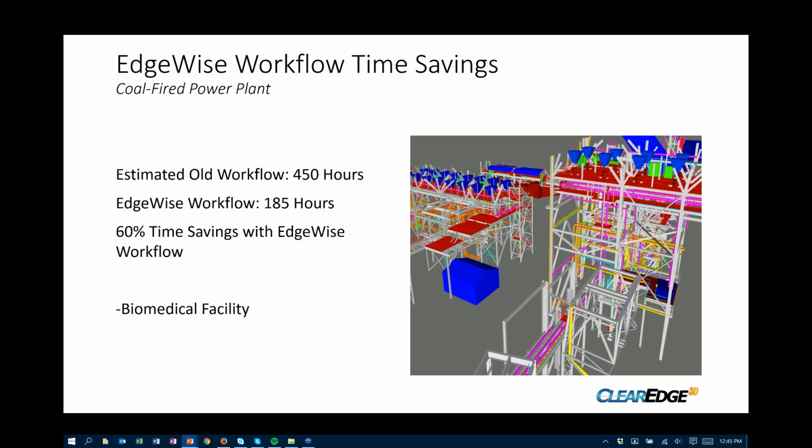This biomedical facility was done recently, actually last year. We had started off in our other software and realized that it was going to take a lot longer than we originally thought.